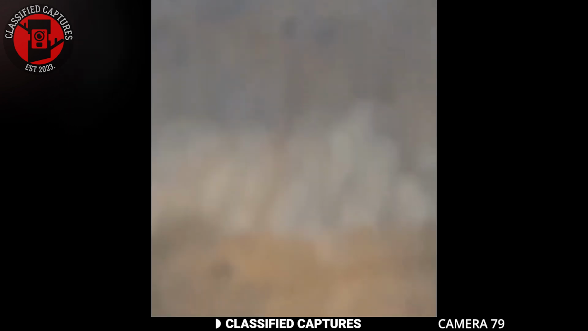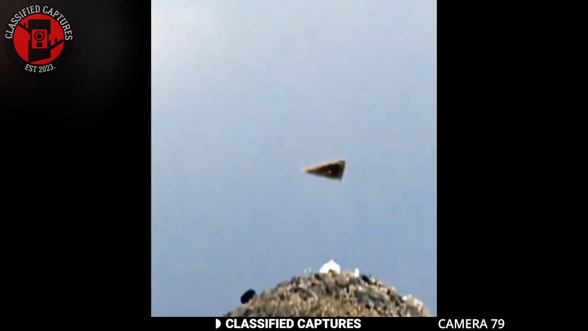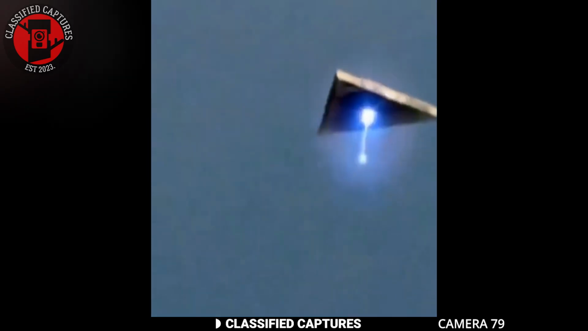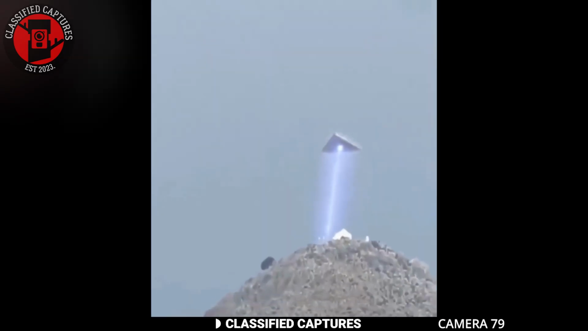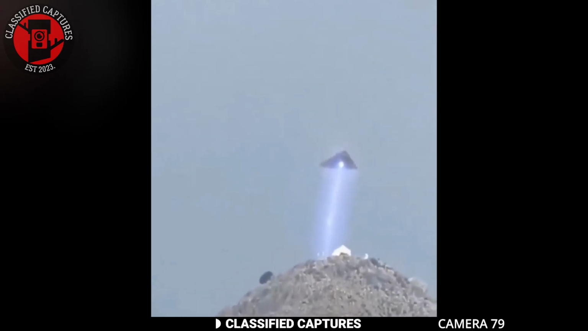In it, a mysterious triangular-shaped craft appears, hovering silently above a mountain. It's not like anything you've ever seen before. Then out of nowhere, a beautiful, bright beam of light shoots down from the craft, illuminating the mountaintop. The light stays there for a while, casting an eerie glow on the rocks and trees below. Just as quickly as it appeared, the craft zips away, disappearing into the sky in a matter of seconds.